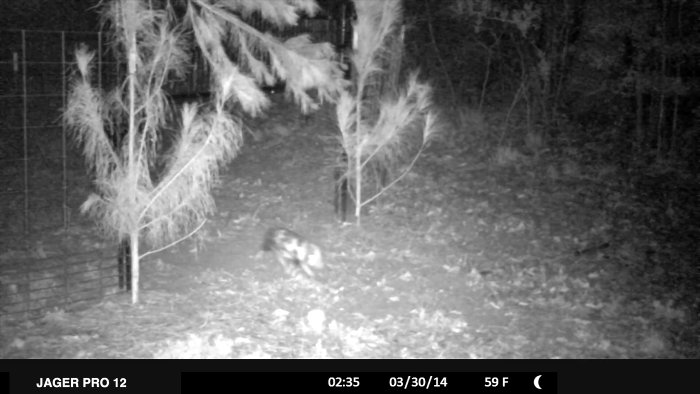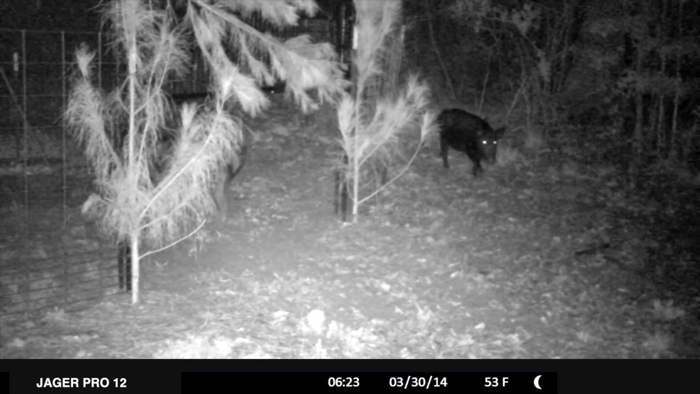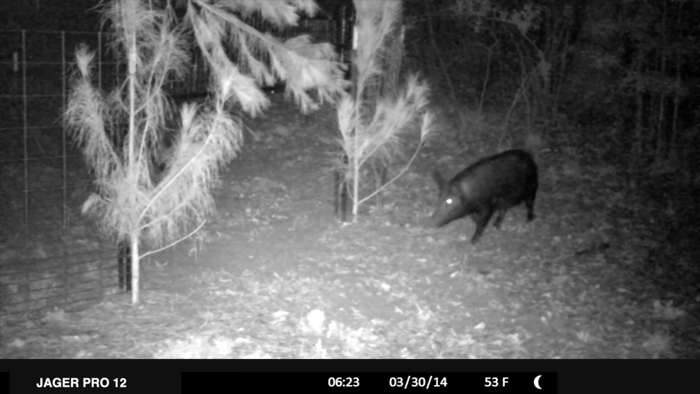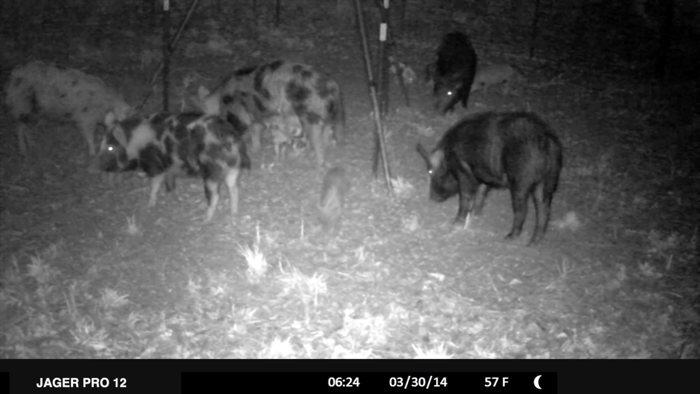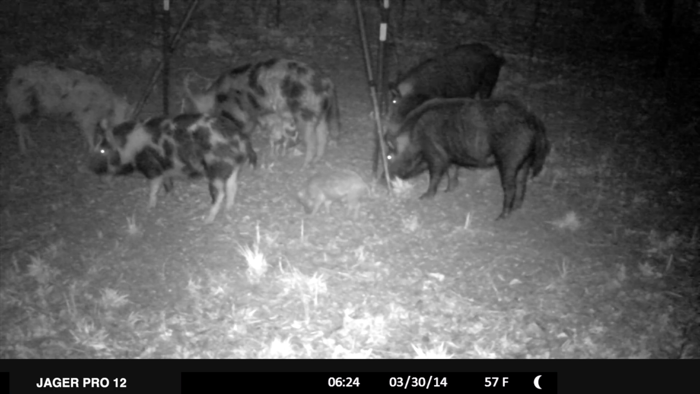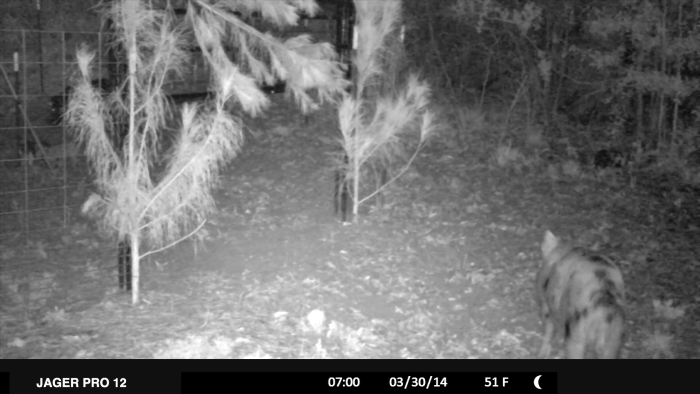The sounder departs the right gate after feeding for over an hour. I'm surprised to see them return a few hours later and enter the right gate at 6:23. 15 of 16 have conditioned to the trap as a daily food source, but there is still no sign of Big PC. Everyone has a full belly and feeling playful as the sun begins to rise.